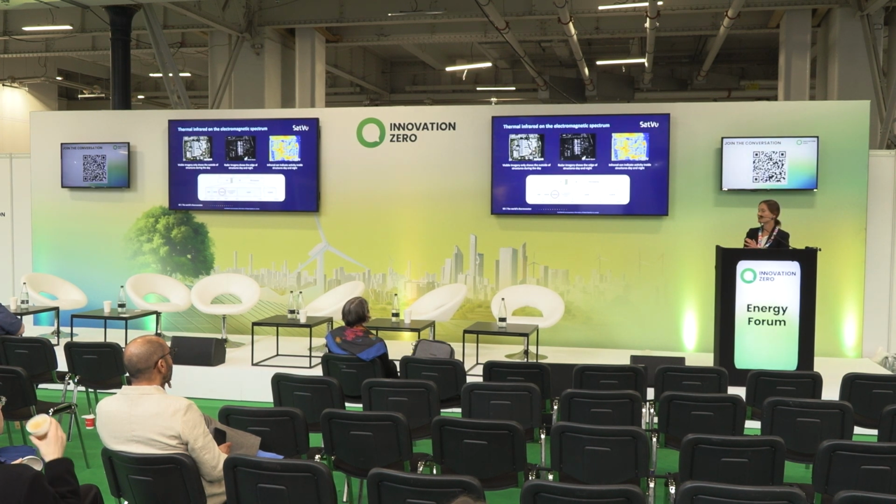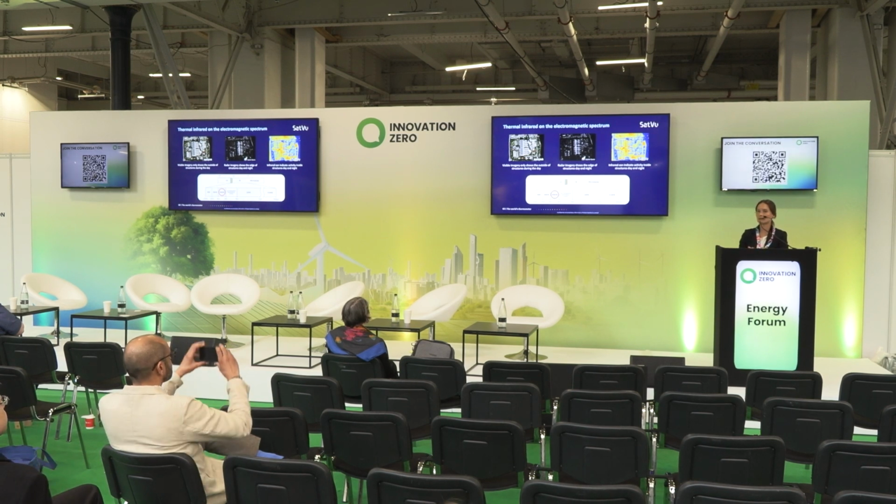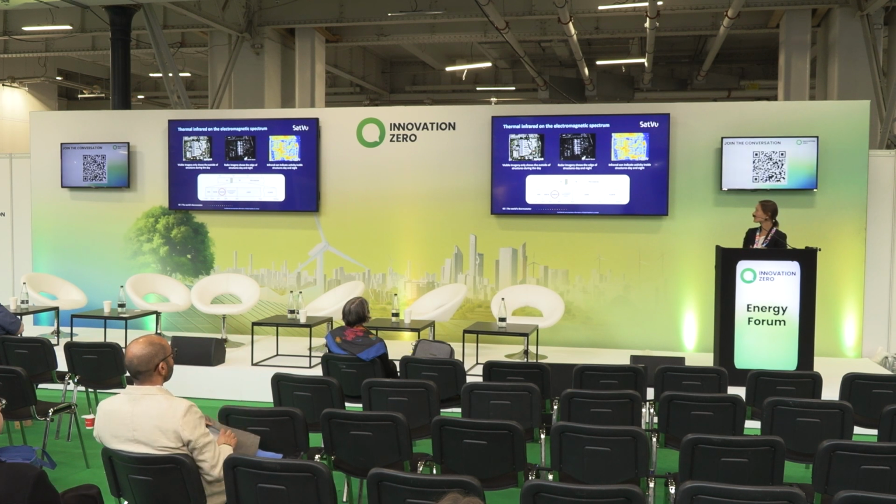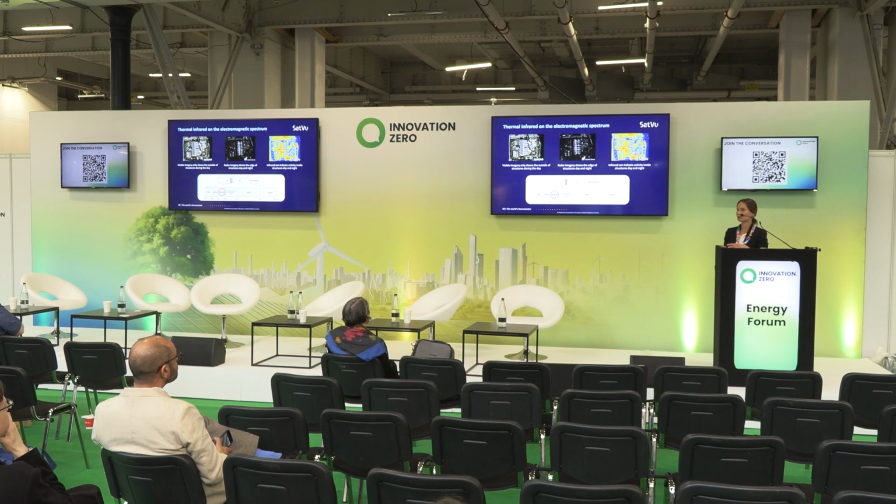So today, through a range of examples coming from our sensor that is deployed and is currently in orbit, I will try to explain to you the potential use cases that we can enhance with our data. But firstly, I would like you to understand the difference between the available Earth observation modes. One is optical.